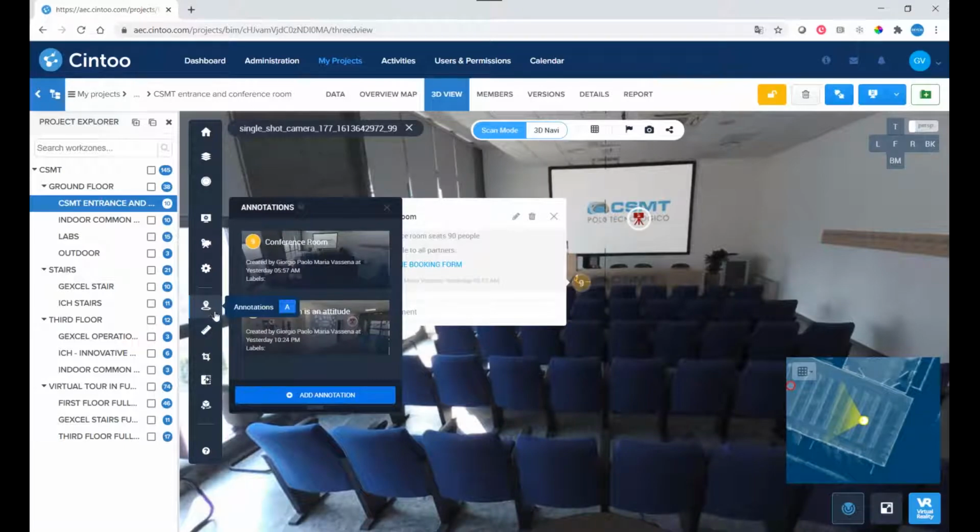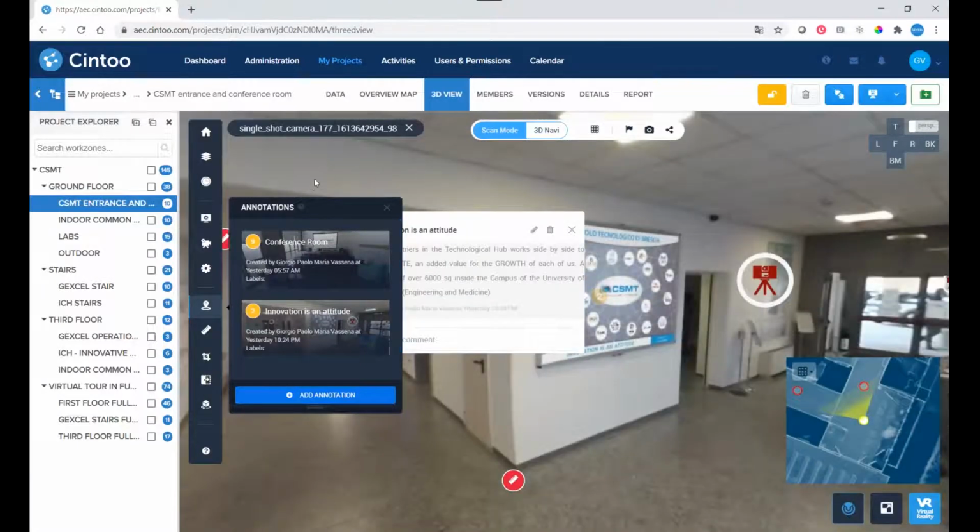As for the dimensions, we have the possibility to visualize all the annotation that we have set before. And so, for example, we can move to this annotation that is the number 2. Oh, sorry, let me close this.